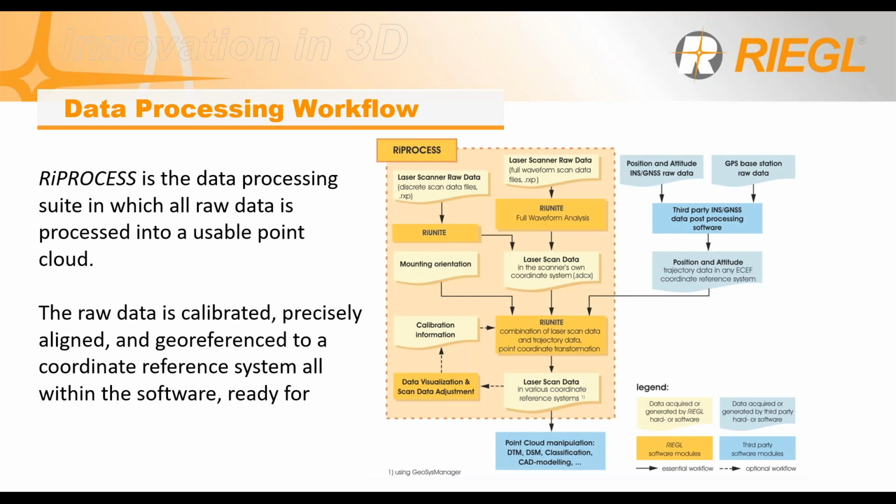The data processing workflows. RIEGL's data processing software is called RIProcess. Through this, we'll bring in the raw data and make it into a usable point cloud. The raw data is calibrated, aligned, and georeferenced to whatever coordinate system you define within the software to then spit out an actual usable point cloud.